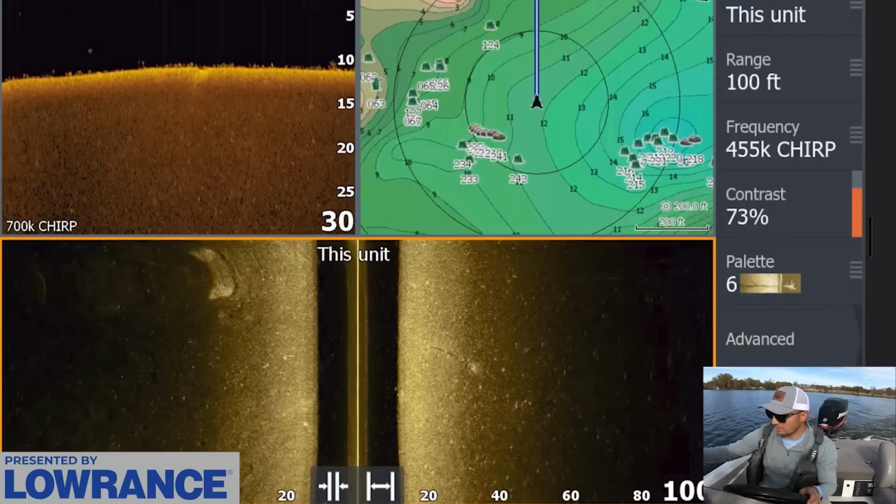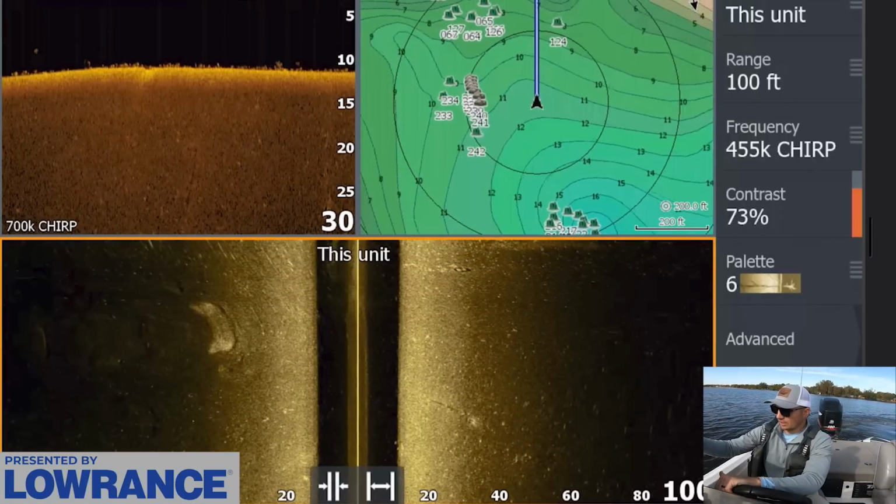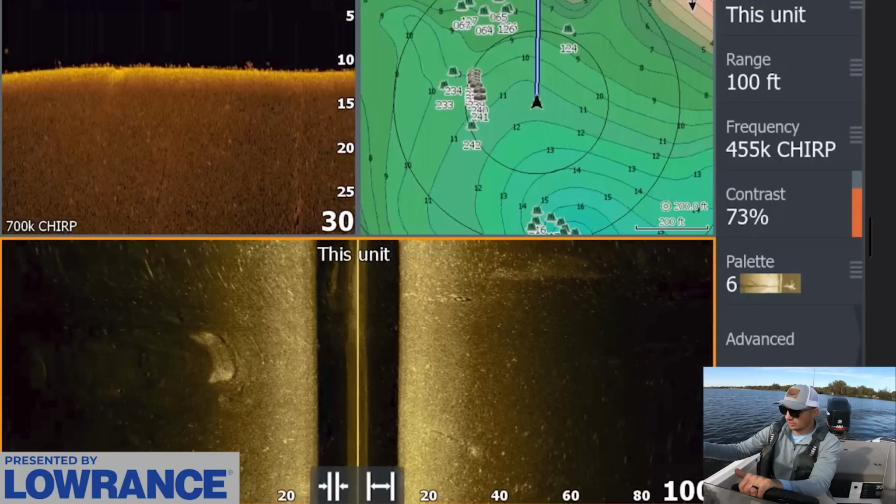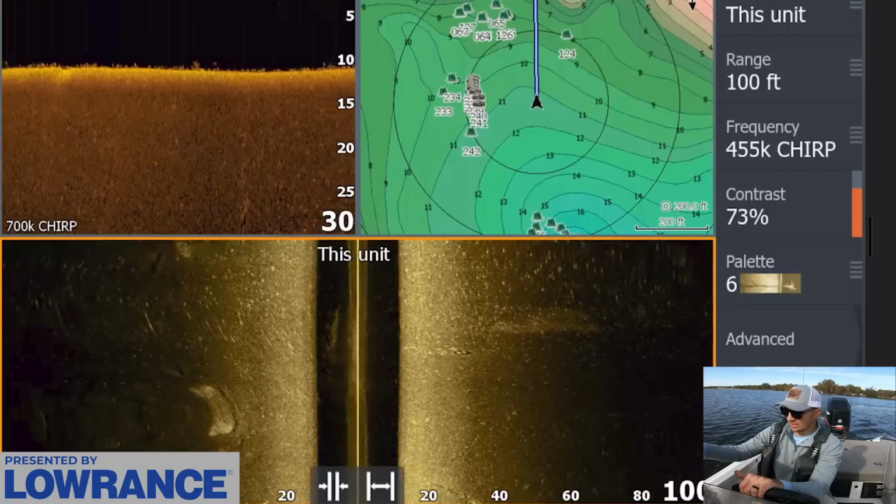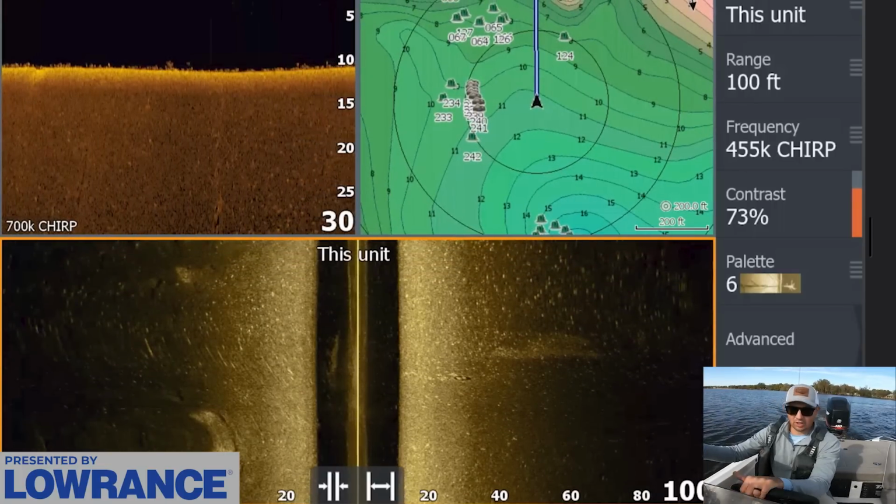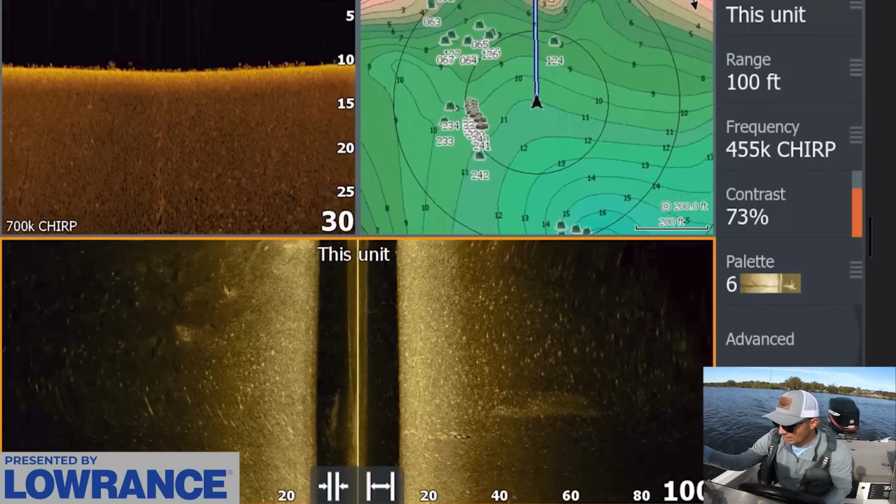So I'm gonna spin back around, get us into position. We're about 100-ish feet away from this deal. I'm gonna graph just a little bit in here just to see. I always like, before I stop and fish, I'm very picky about graphing everything around the area because I don't want to miss anything super obvious.